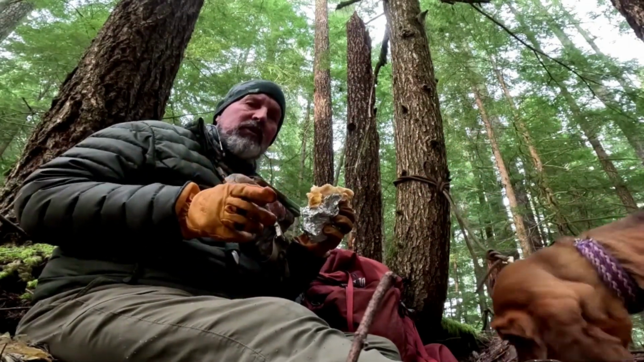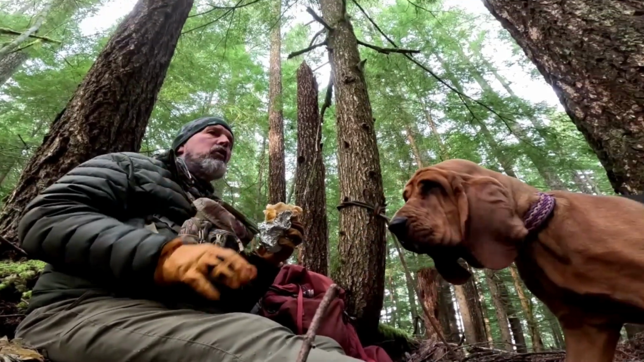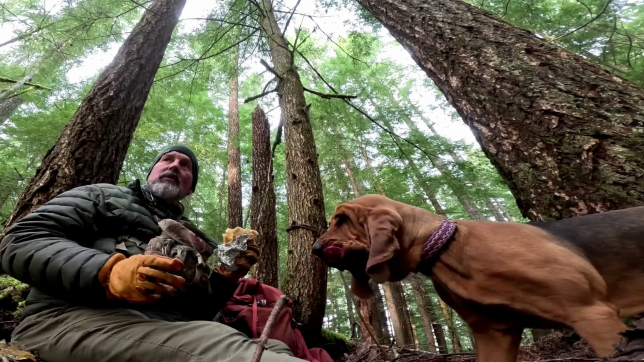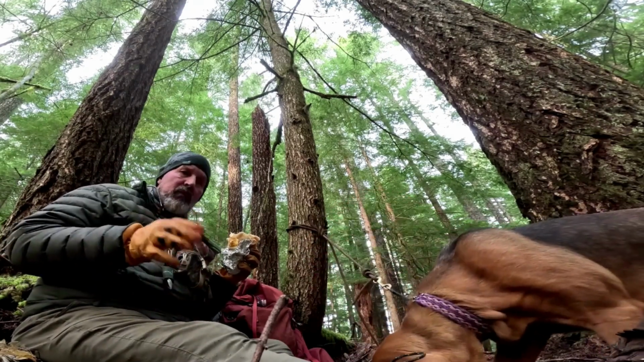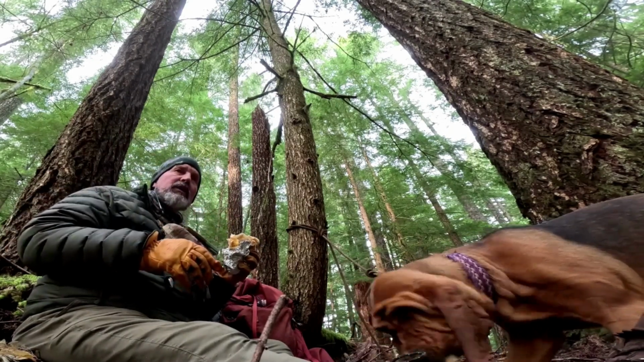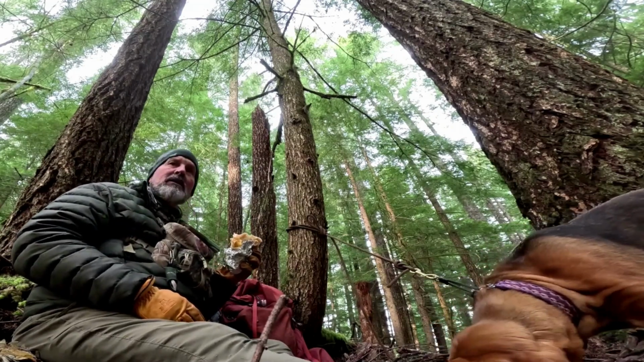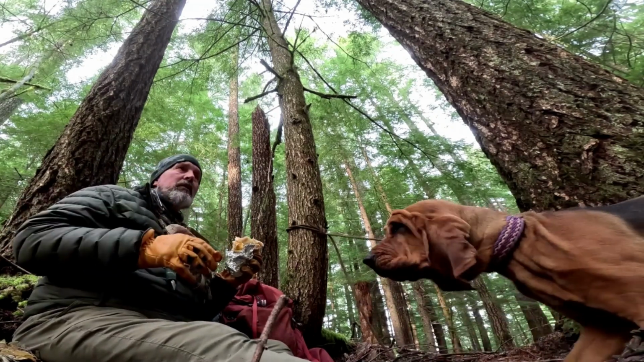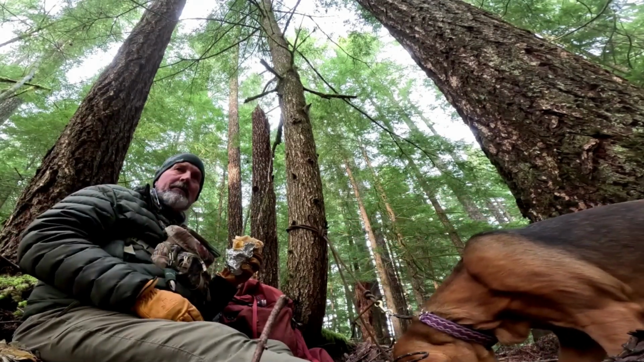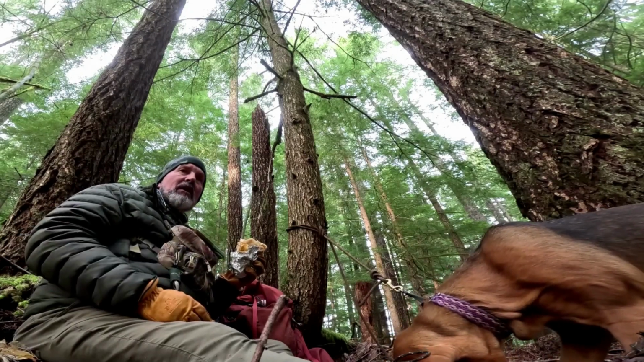So I've been putting cameras on this water hole for well over 2 years now, and I found it by accident. I thought it was just a runoff in the spring a couple years ago that was puddling up, and because we're up very high at basically the highest point in this area, it just stayed there.